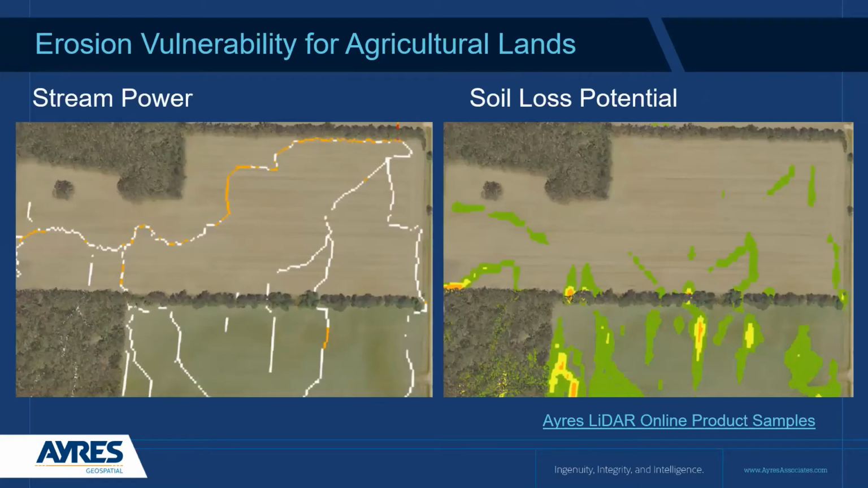So one of the first data sets you're going to be creating with your precipitation and your DEMs is going to be your stream power index. You can see where these streams are across this agricultural field. Now, obviously, these are not permanent streams. These are going to be a stream that is there after a rain event. We're going to run the next set of tools, and that's going to produce a potential soil loss. And you can see how the two correlate with one another here.